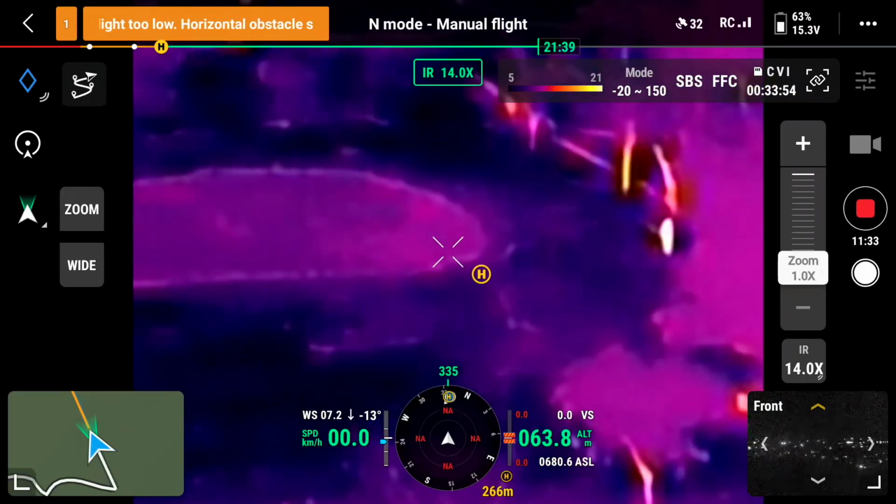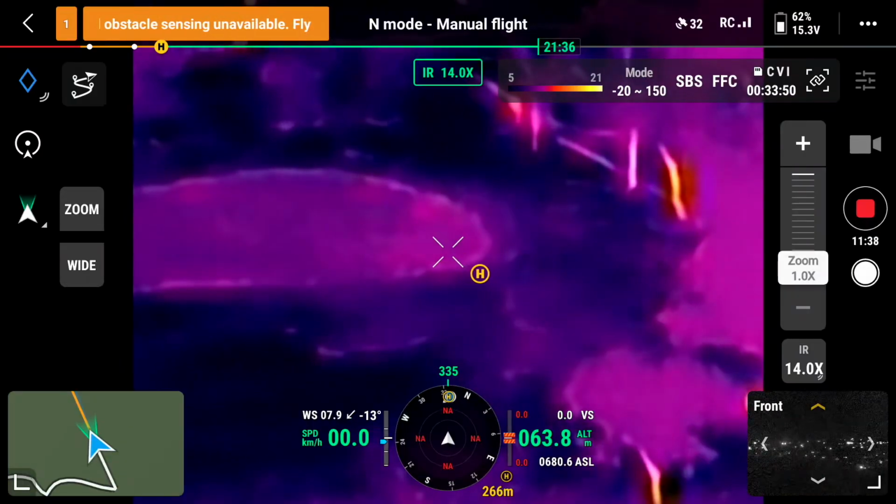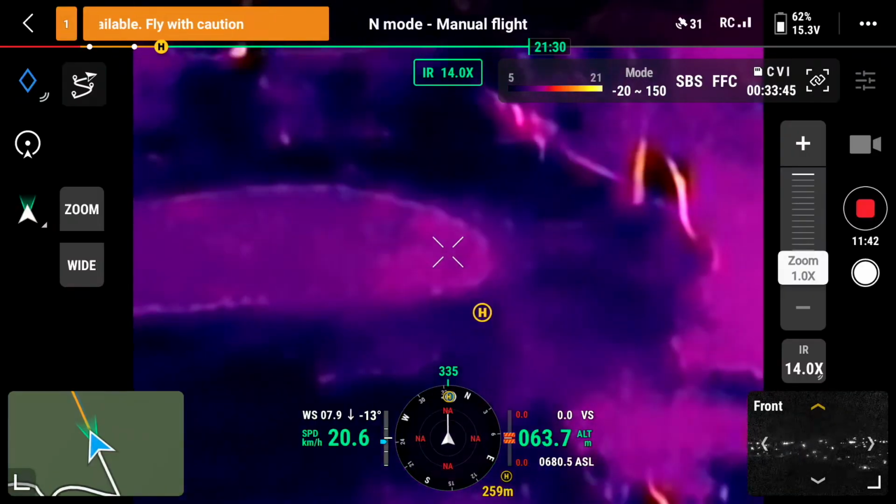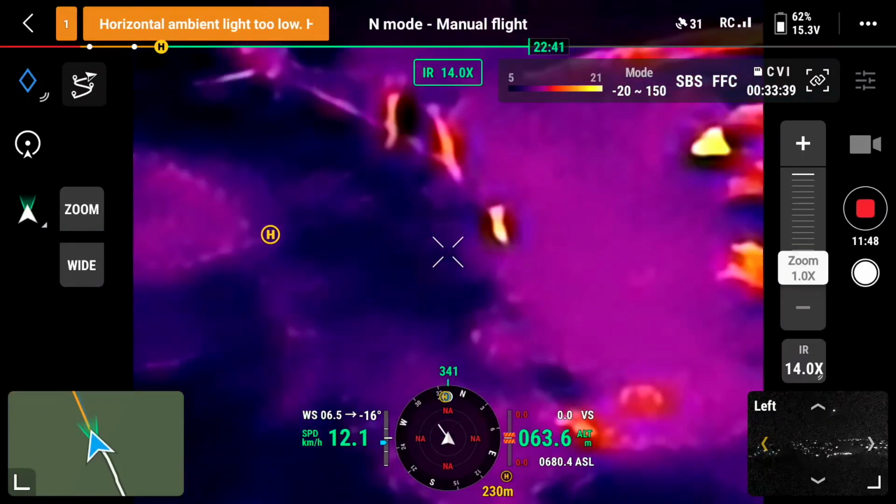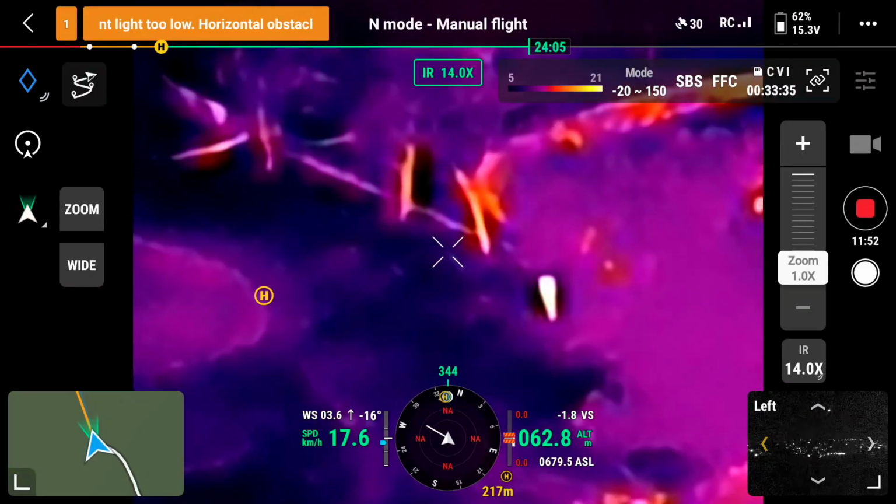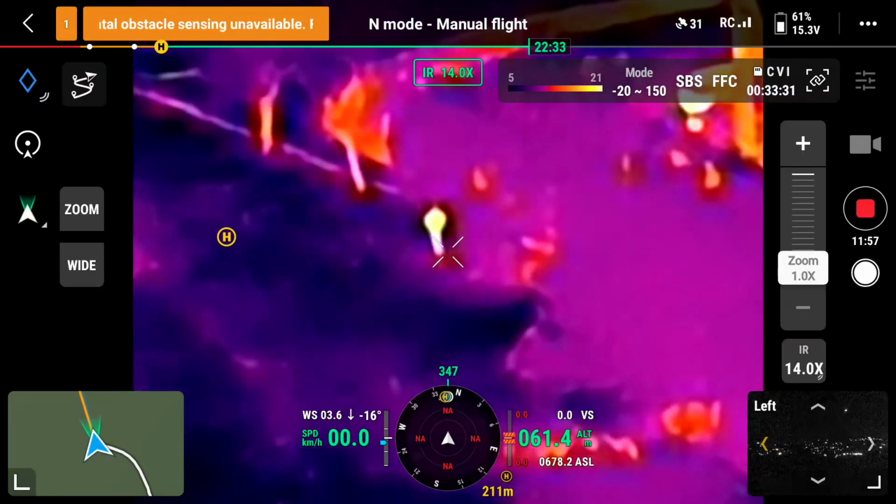let's do a little bit of, right, so I am totally behind the trees now. So let's see, okay, but I'm blocked totally from the machine as well. Look how quickly, as the machine comes around the corner, it picks you up. The heat signature is picked up so quickly. I'm now 200 meters away, and I'm standing out.